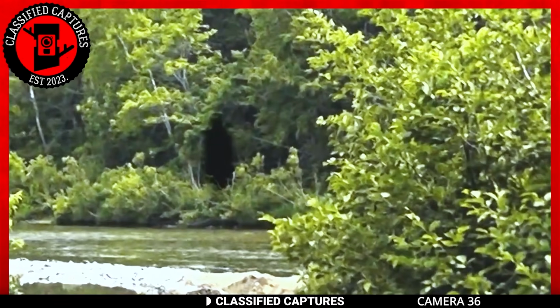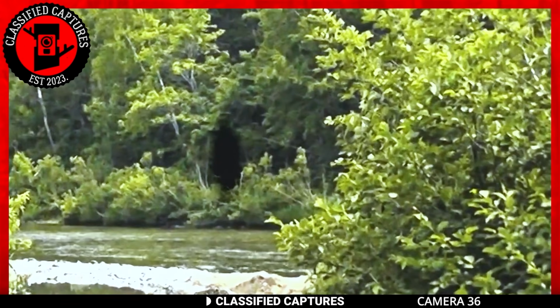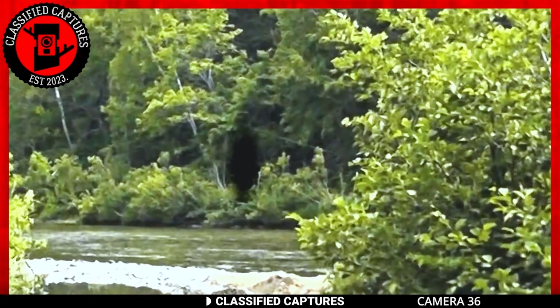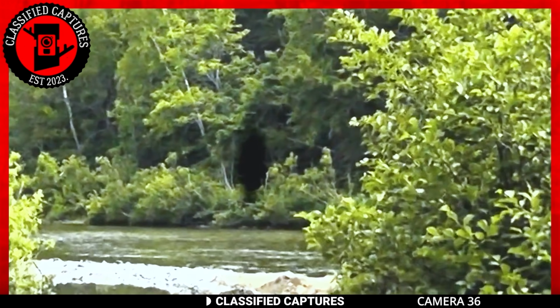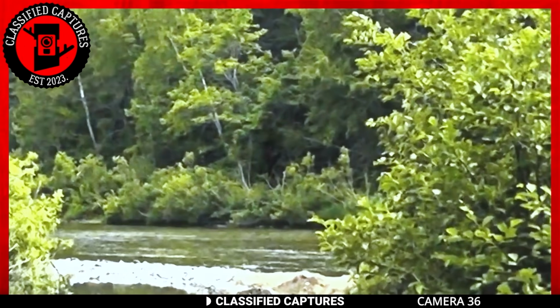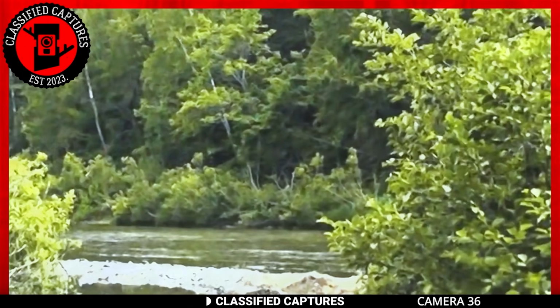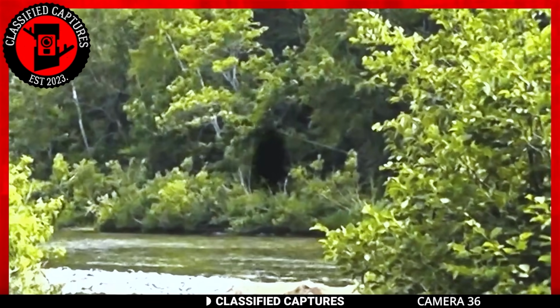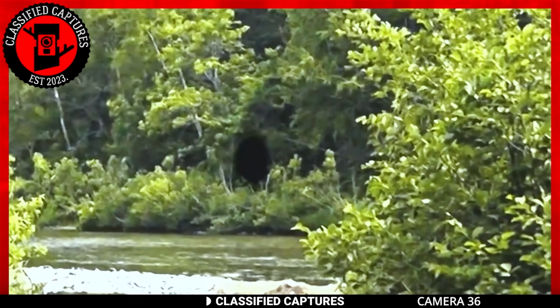The creature, whatever it might be, has its back to the camera as it rummages through the trees. Suddenly, it lifts its head, revealing itself. It's not known what it is exactly, but what happens next is surprising. It slowly vanishes into thin air. Considering its size and distance, some might mistake it for a Bigfoot, but its sudden vanishing act leaves us utterly baffled.